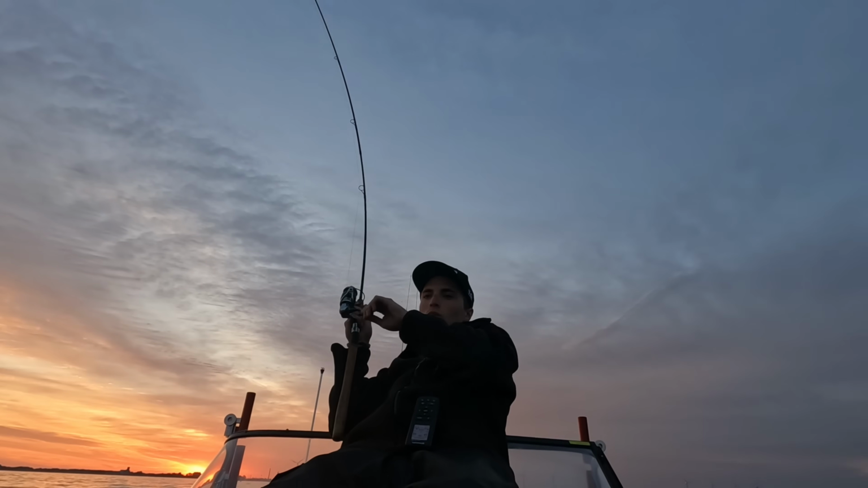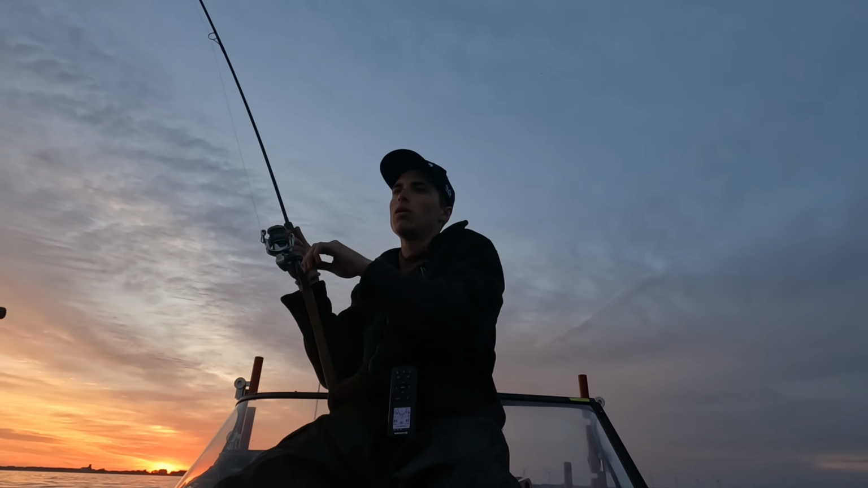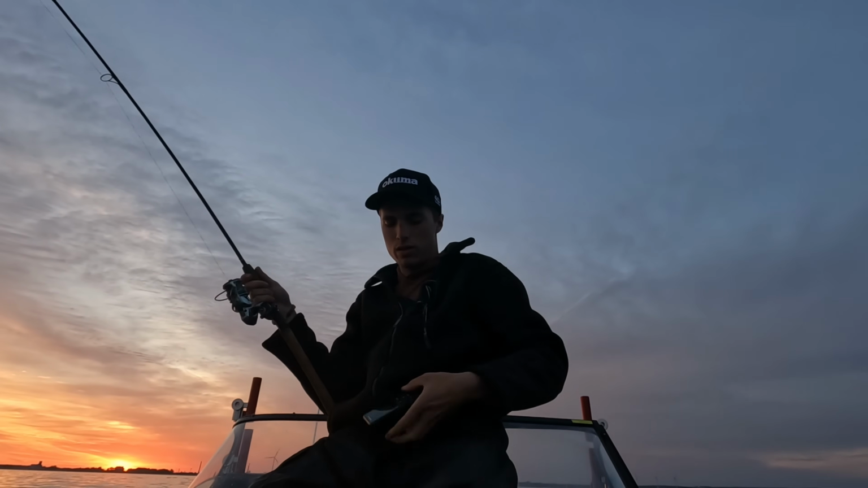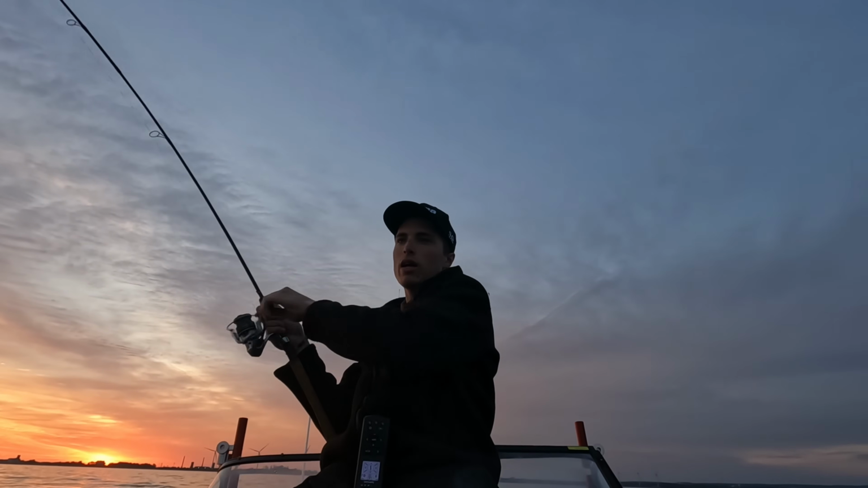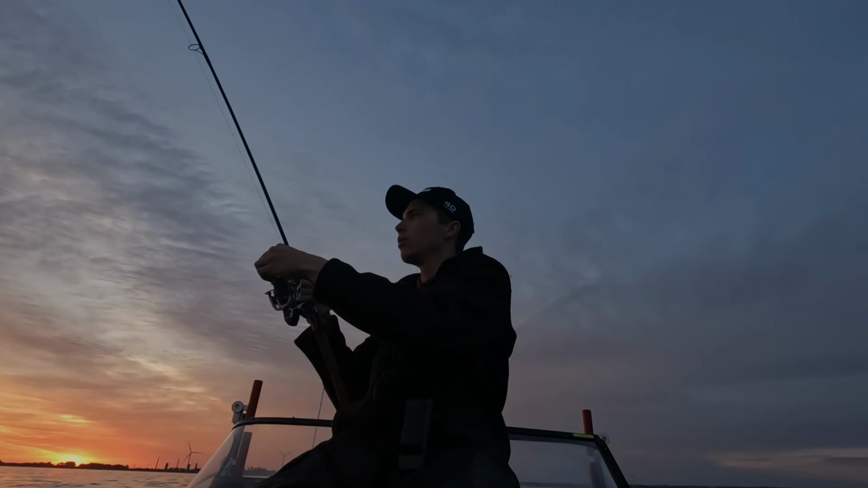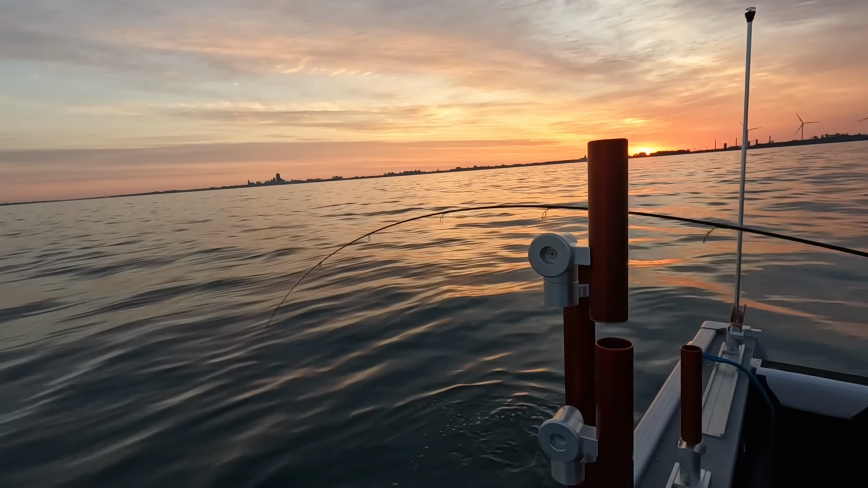Got him! Ooh, yeah! Ooh, that feels like a little bit nicer fish. We're gonna spot lock. Ooh, that is a nice fish. Wow. I am not ready for this fish, folks.